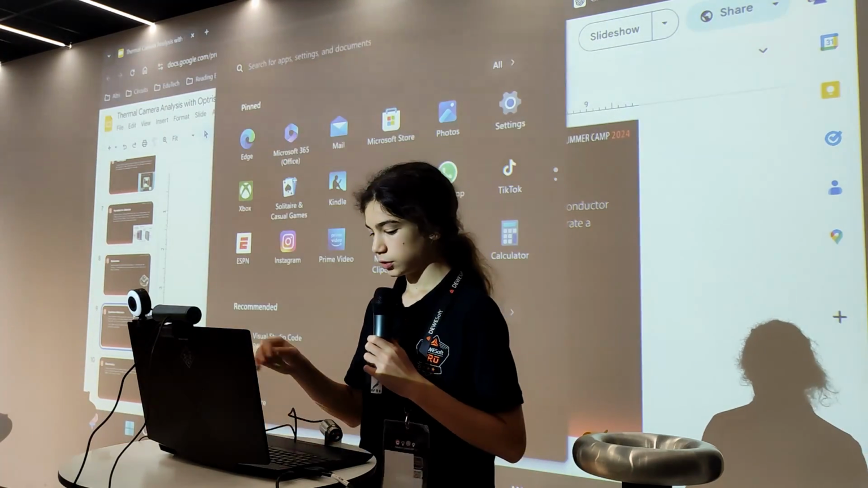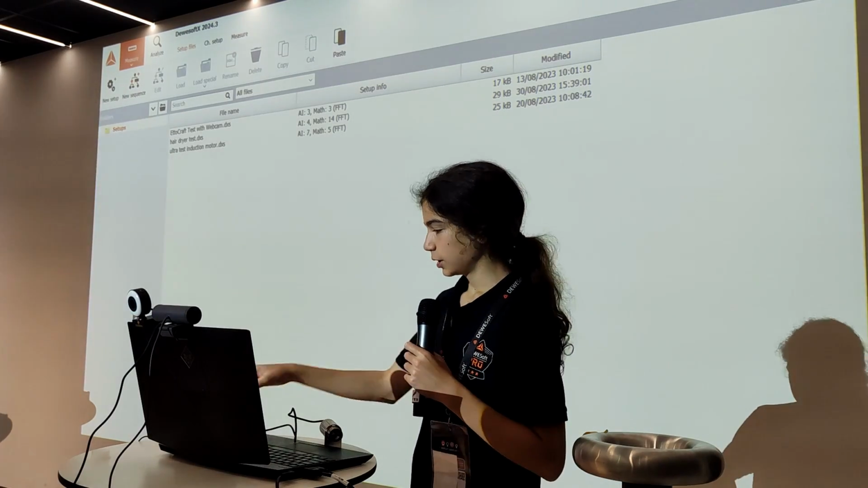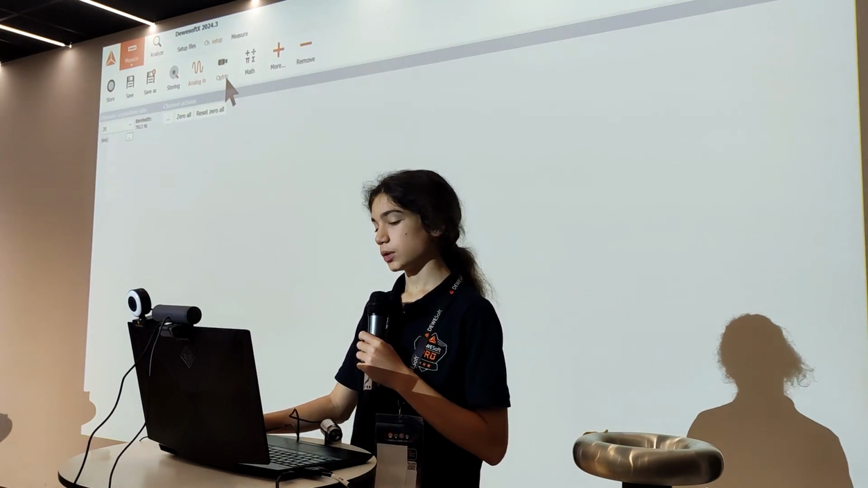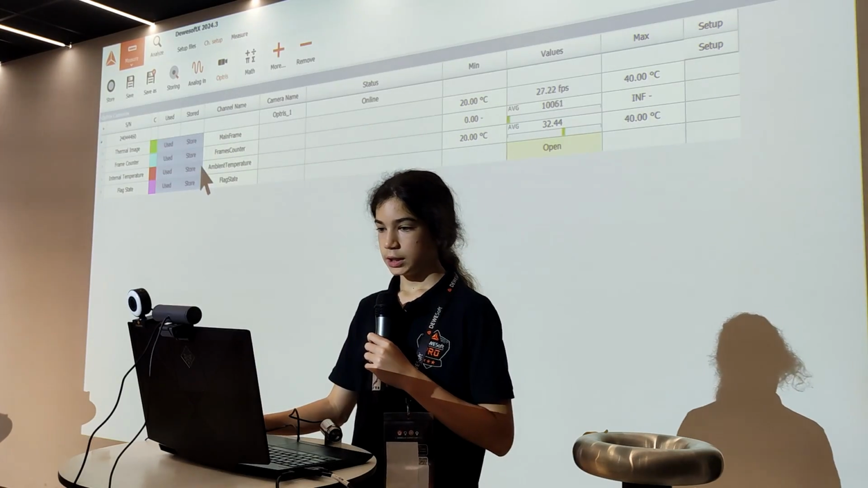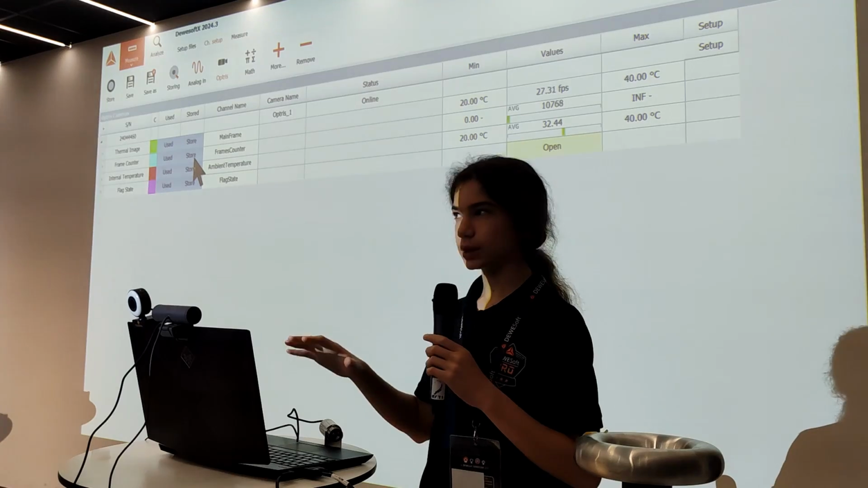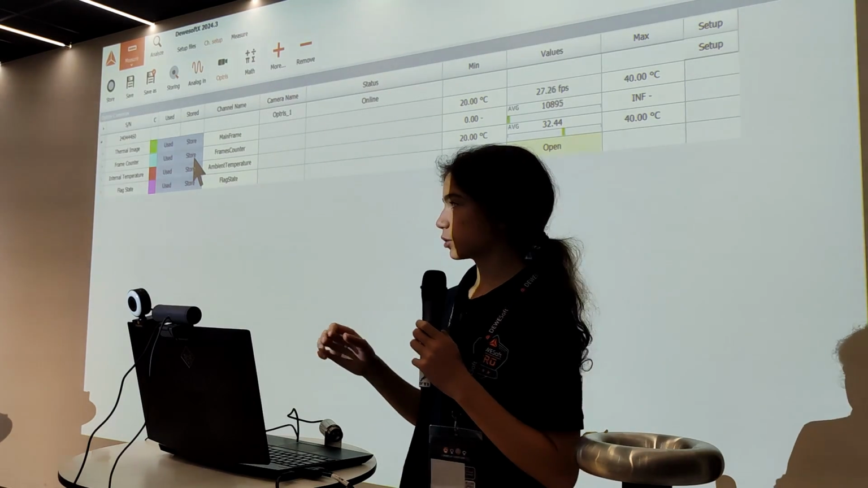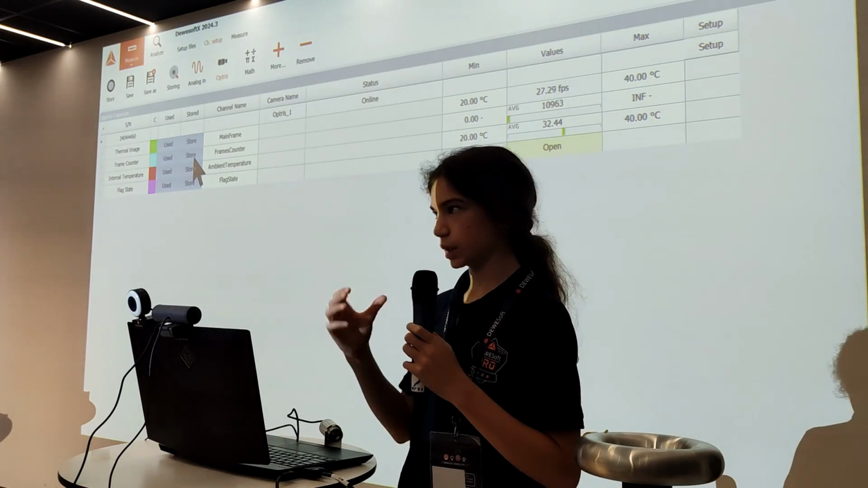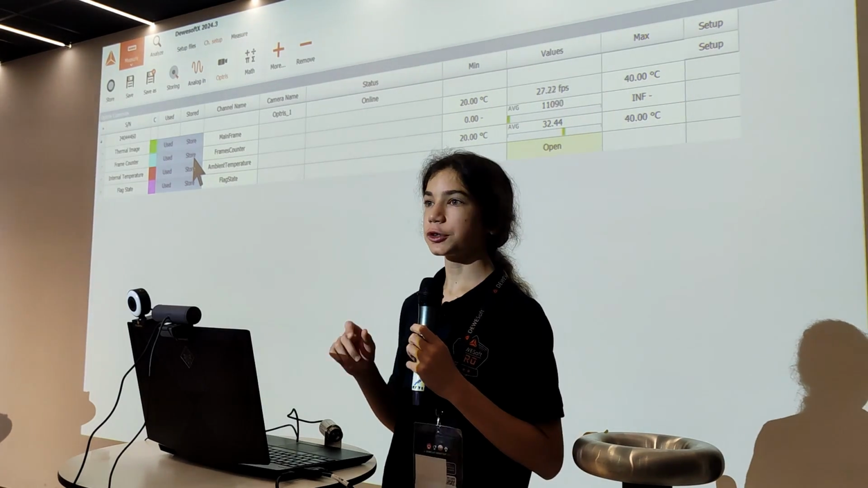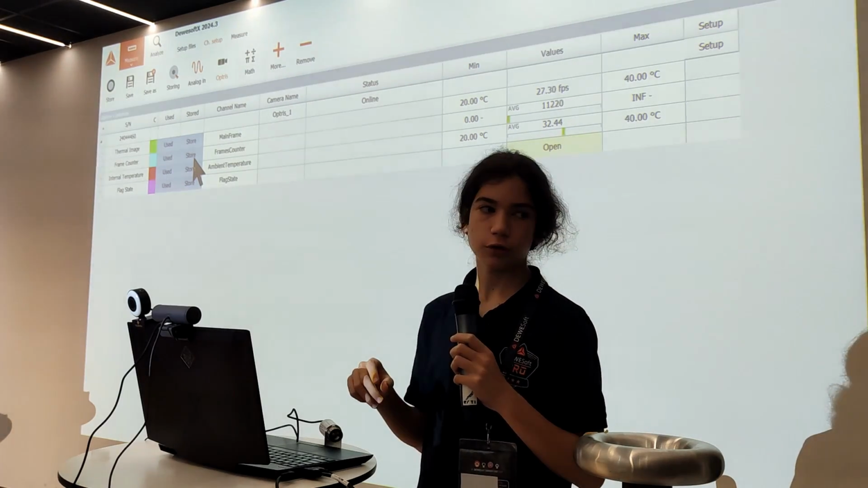Since DEWESoft X is still opening, quantum detectors use a semiconductor, so it's like a regular camera. Okay, so you have to go to channel setup, Optris. Here it's, yes, it was the pyroelectric effect. Yes, but well, the pyroelectric effect is different. The quantum detector doesn't actually get heated, or doesn't intentionally get heated by the IR light. It only measures the intensity. The pyroelectric effect measures by how much it's heated. It's a very strange property of matter.